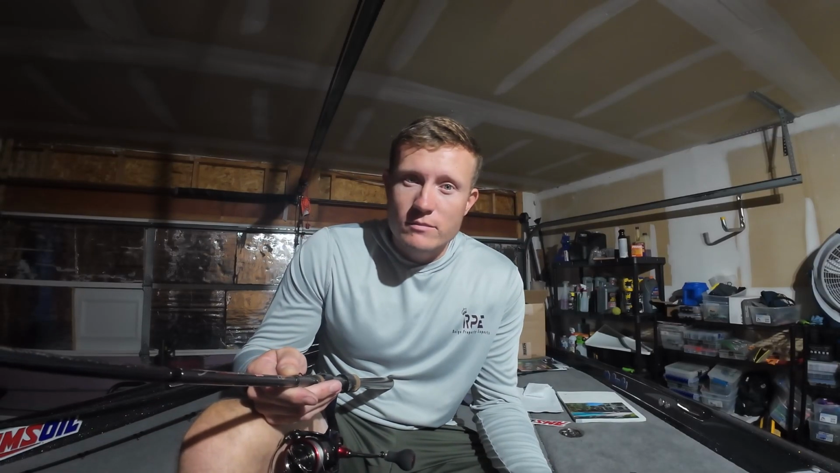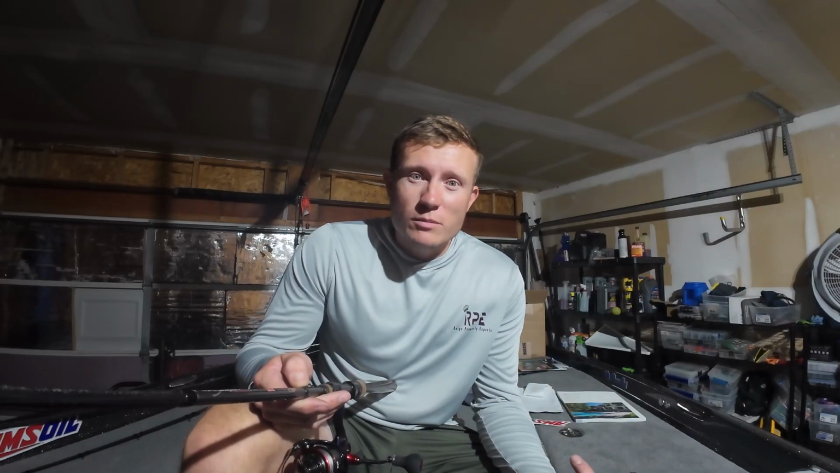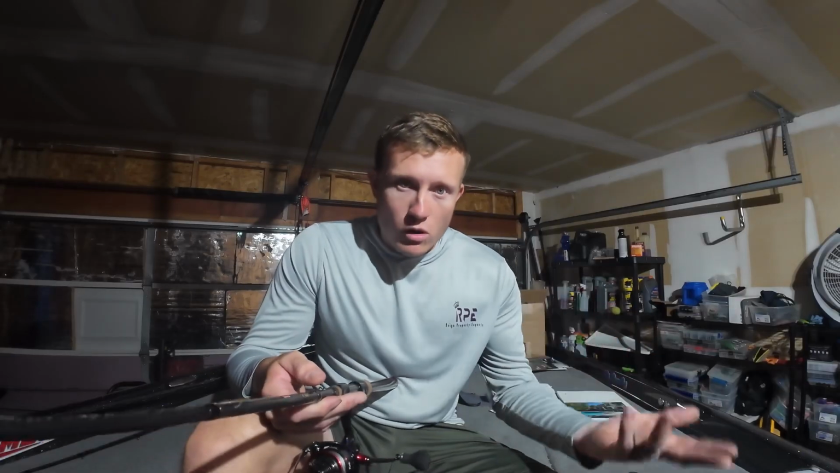You want the softer tip, obviously, to help work the bait. You also want the softer tip to help them get it. If it was too stiff, you'd pull it out of their mouth, things like that. It's kind of like a crankbait, chatterbait type tip. You want it to be parabolic and allow them to get the bait and swallow it, right?